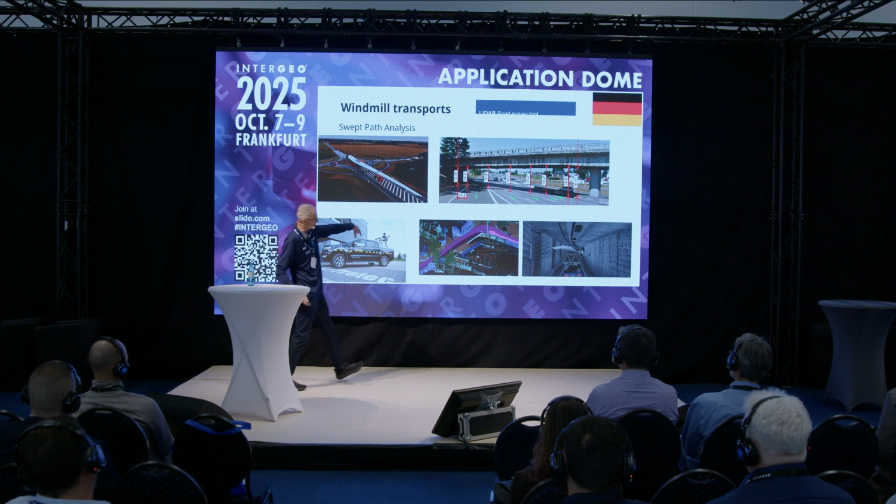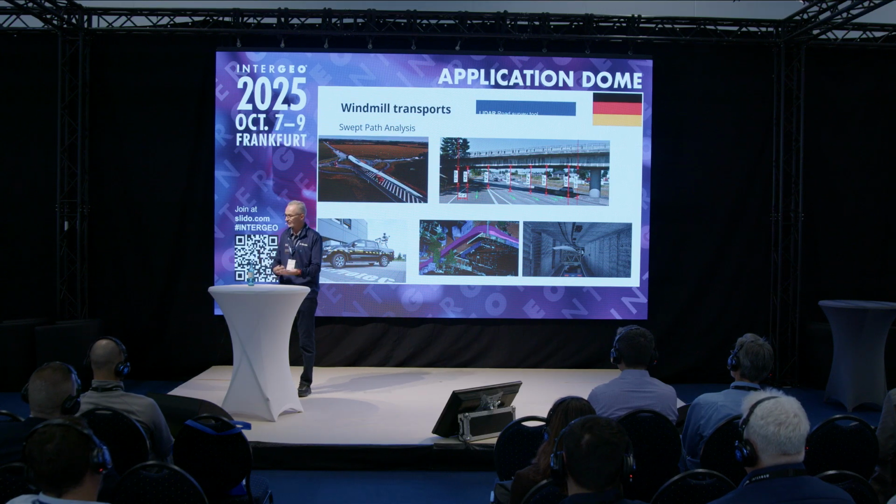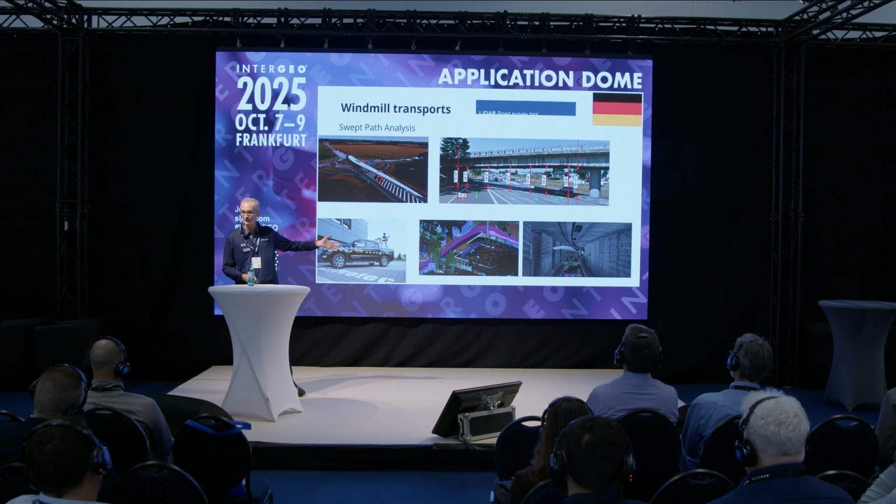And if you have to go around some telecom towers or inside the tunnel, being able to plan all this is a key aspect of reality capture as well.